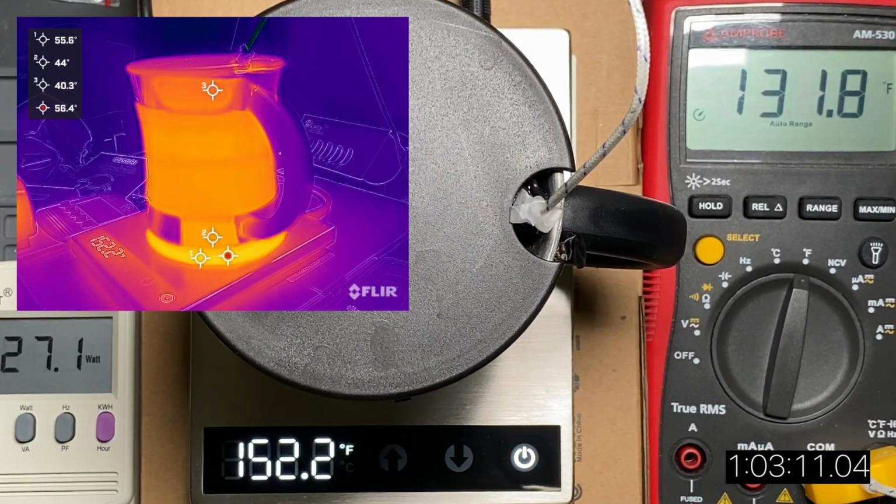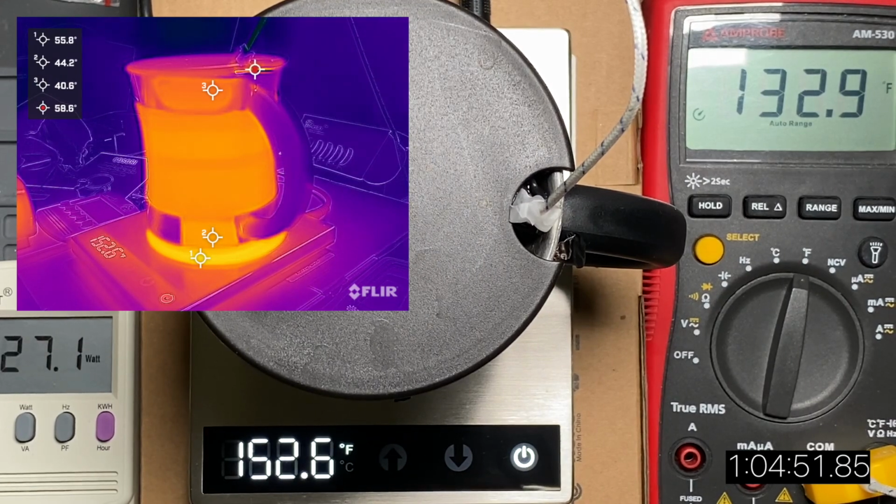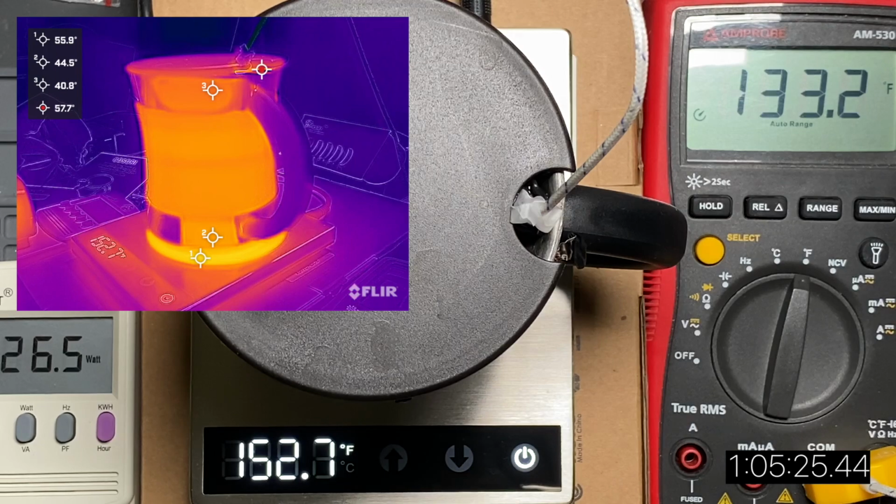I thought about stirring it and doing other things, but all of that releases a lot of heat out. Even just lifting it up to measure it with the infrared thermometer isn't really representative, it's slowing down the heating process for this particular device because I'm lifting up that lid and releasing quite a bit of heat.